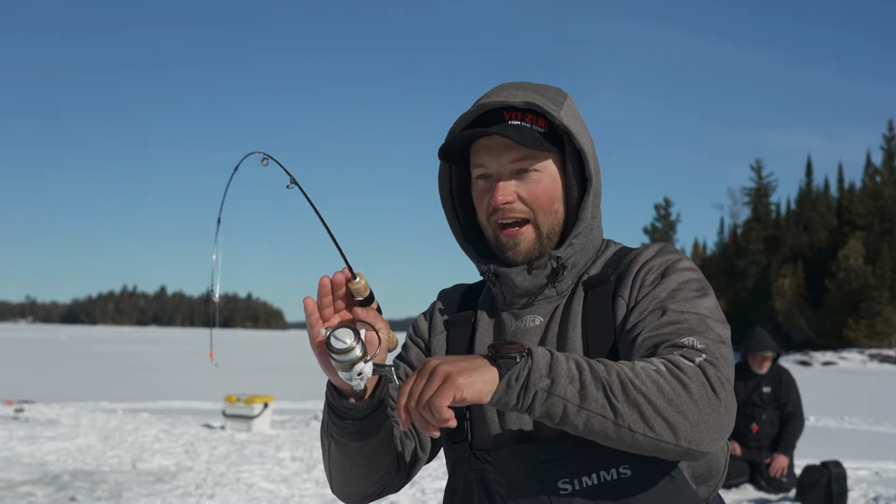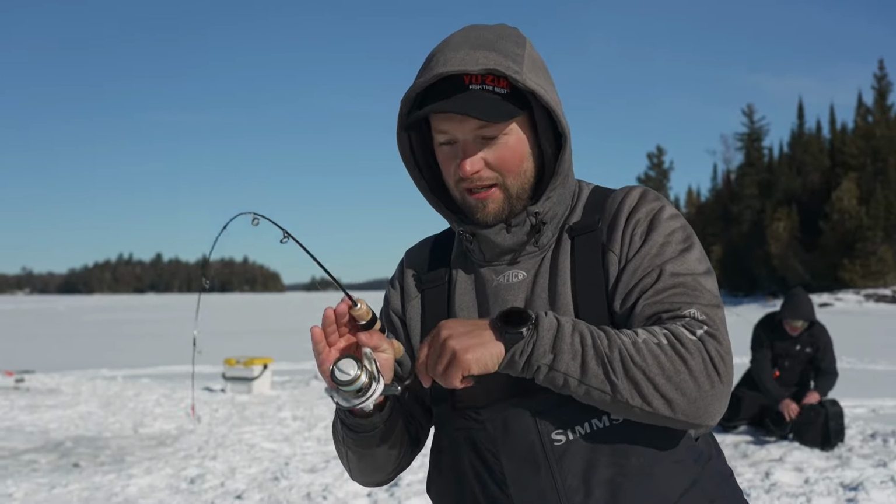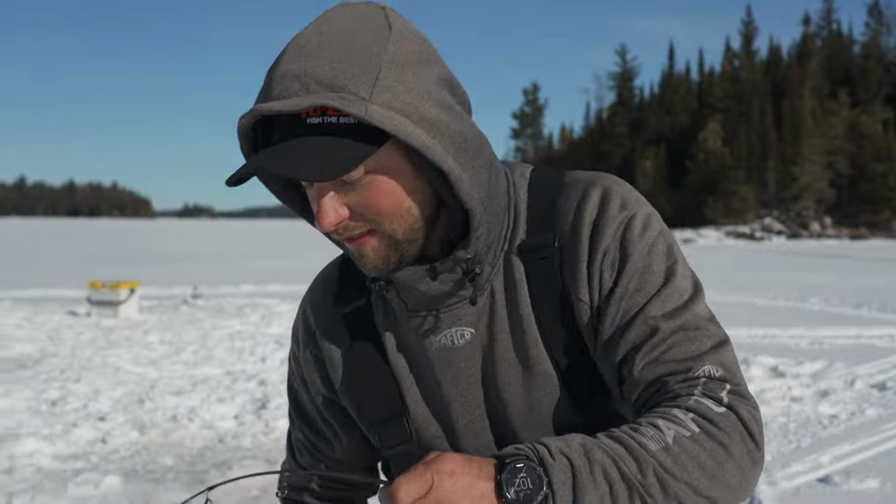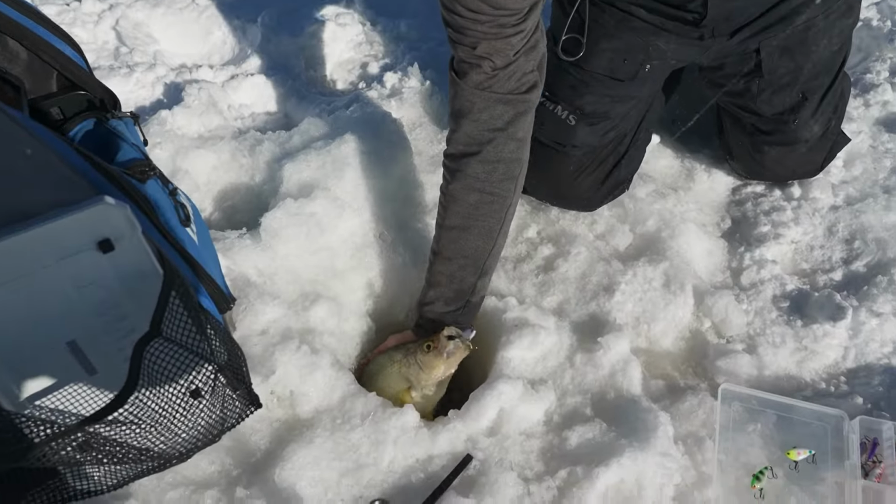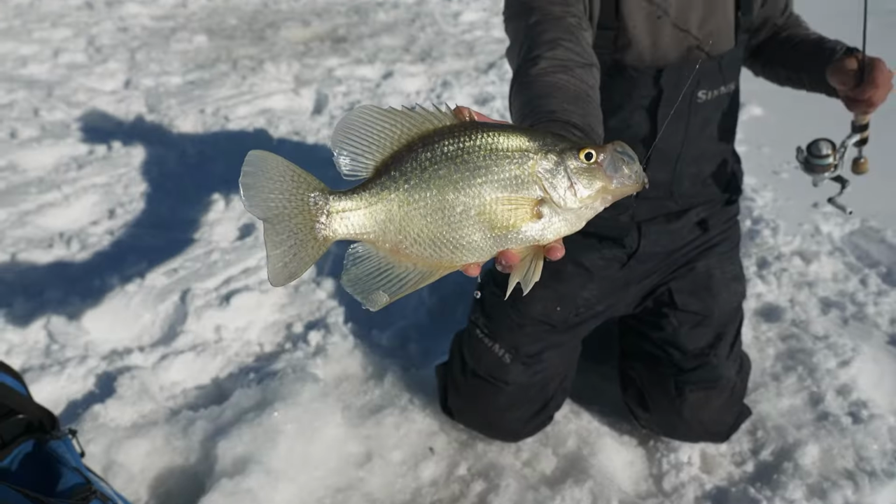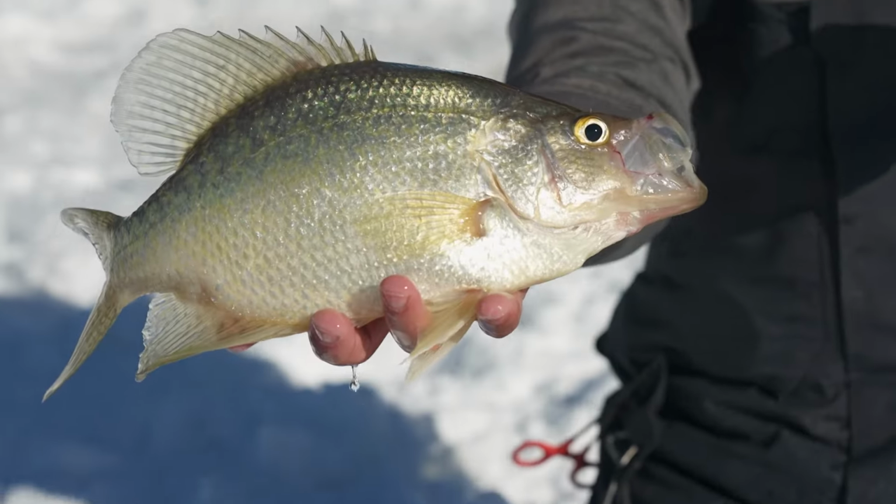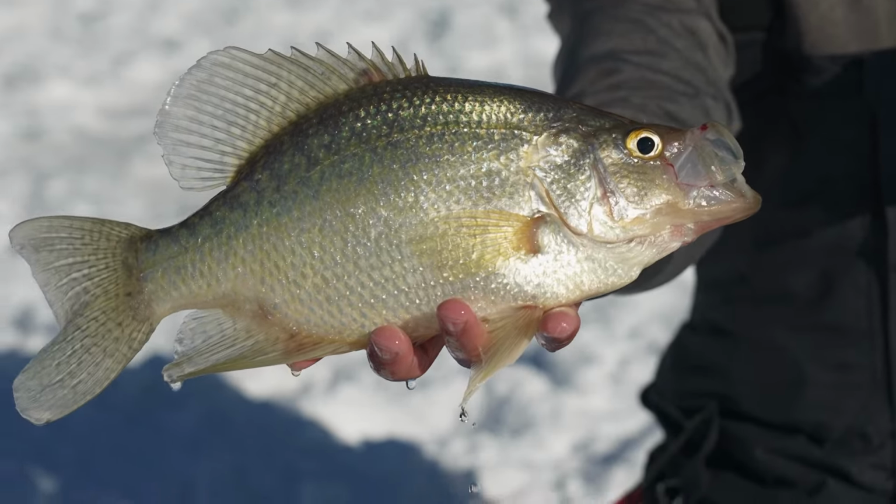Jeez. I don't know what made these crappies so angry, but they are just mad. Come here, look at that. I don't know if they're getting bigger, but I am not getting sick of this. This is unbelievable. I've never seen anything like this.